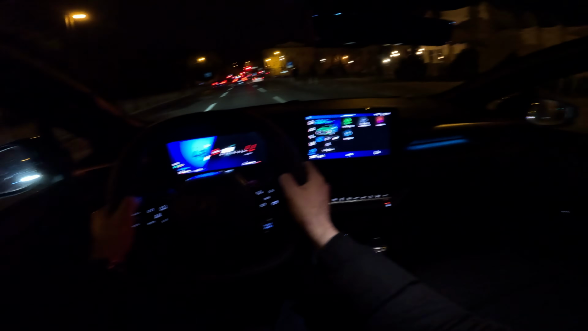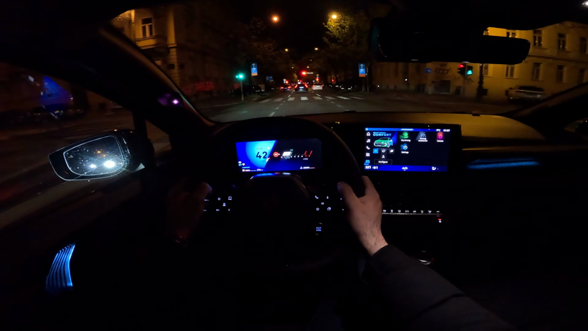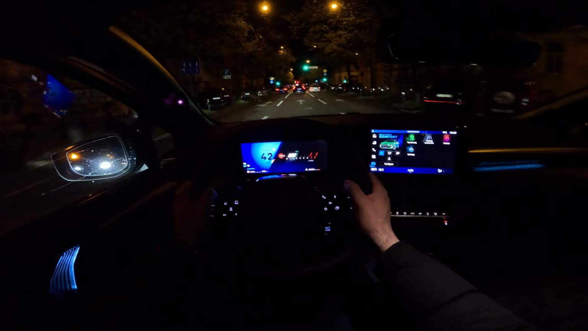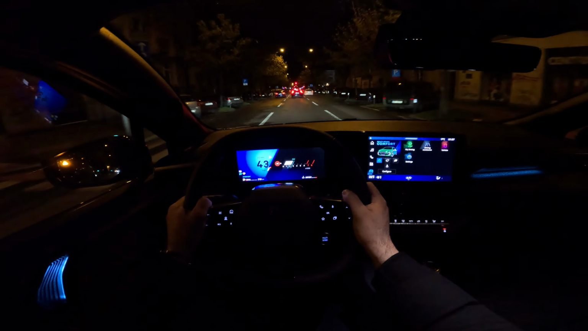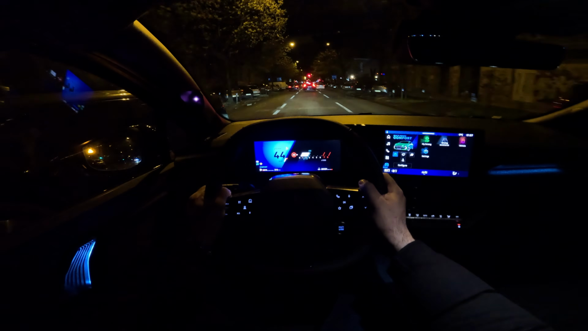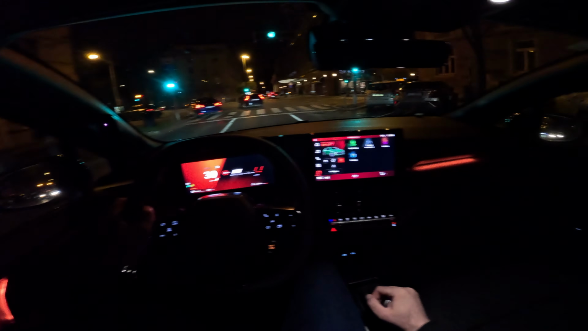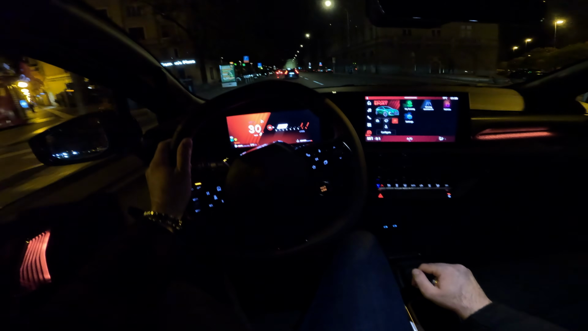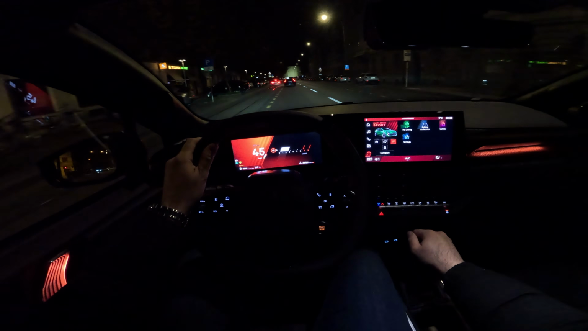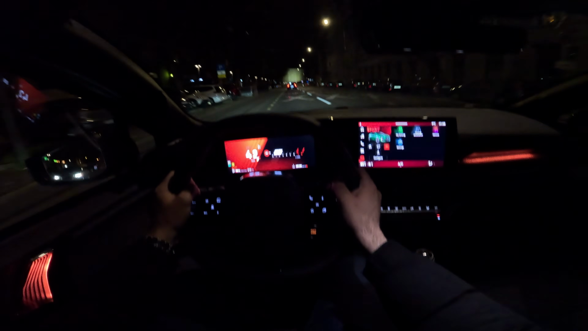Let's go back to comfort. The ambient lights are very cool. You have this detail here in the doors. Not sure how much the camera is catching it, but it's definitely unique. Put the car into sport mode now. And I also quite like the sound of the engine.